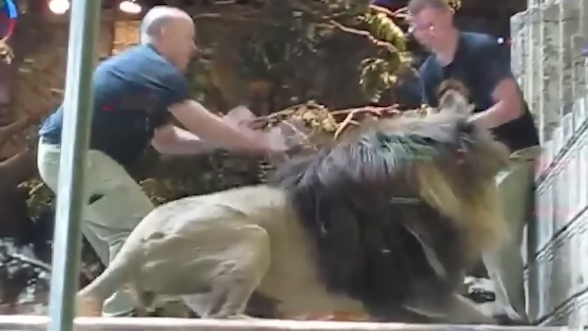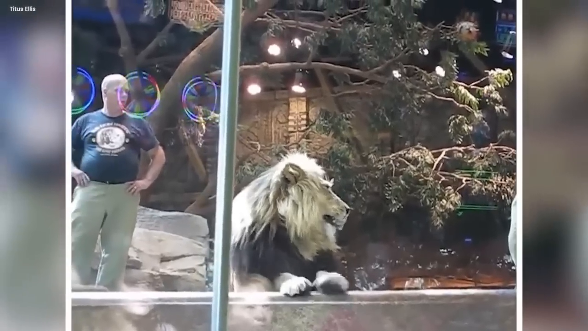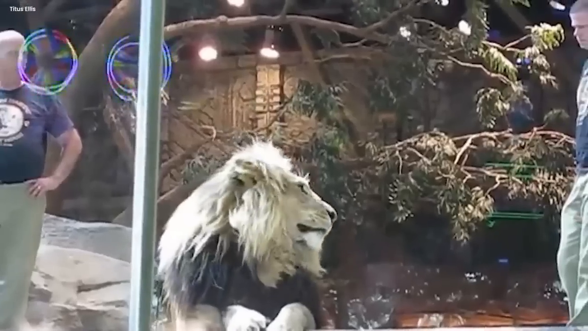People who were watching didn't understand what made the lion so angry. They wondered if the zookeeper's constant staring upset him, or if there were other hidden reasons. Once the chaos ended, the zookeeper was taken to safety. The mystery of why the lion got so mad remained unsolved, hidden in the wild look of the lion's eyes.